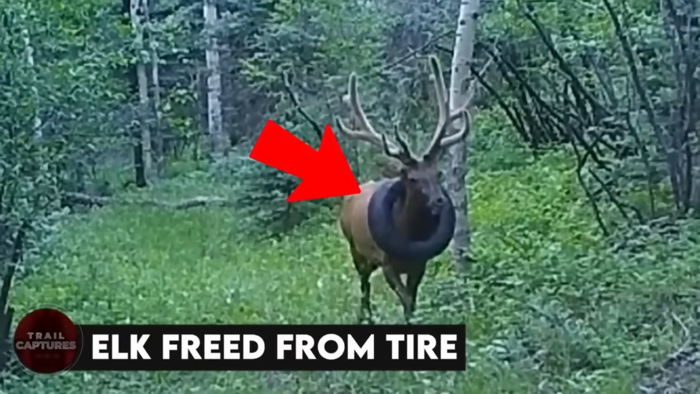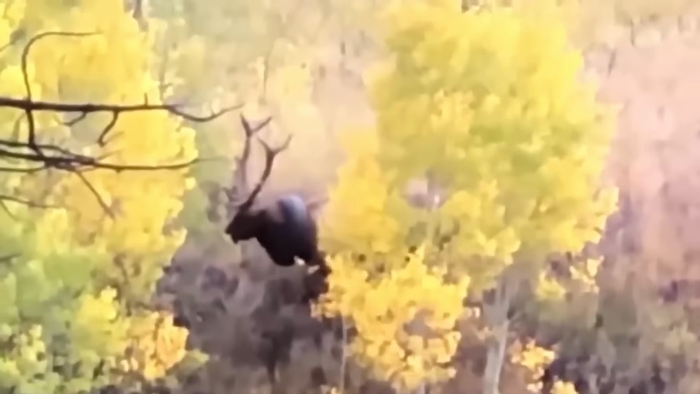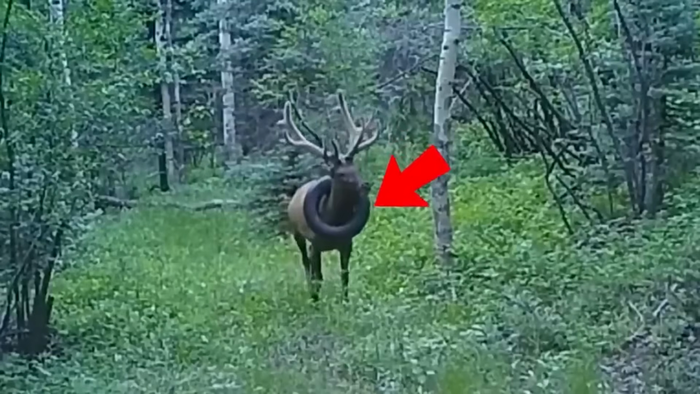Elk freed from tire. The car tire had been hanging around the neck of the elk for at least 2 years.